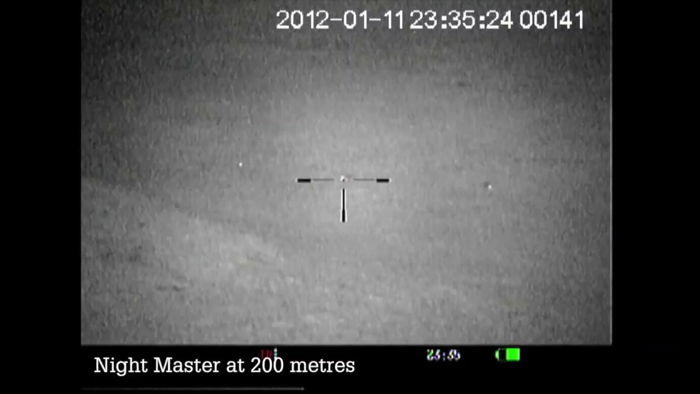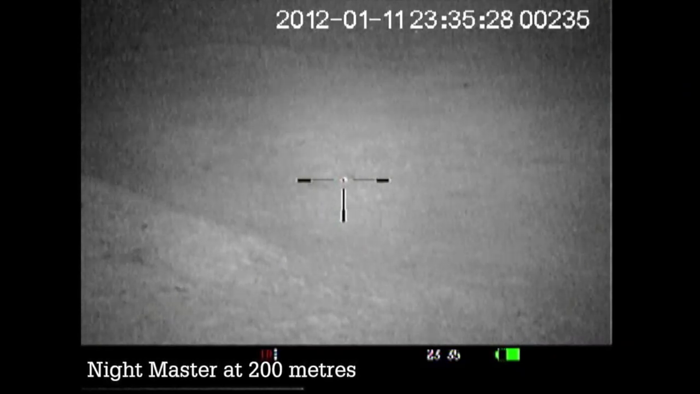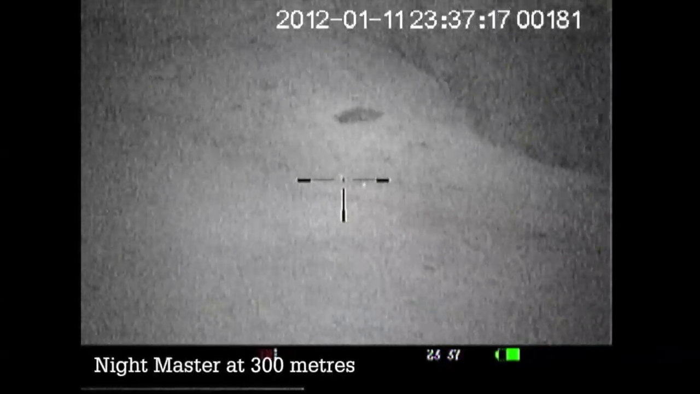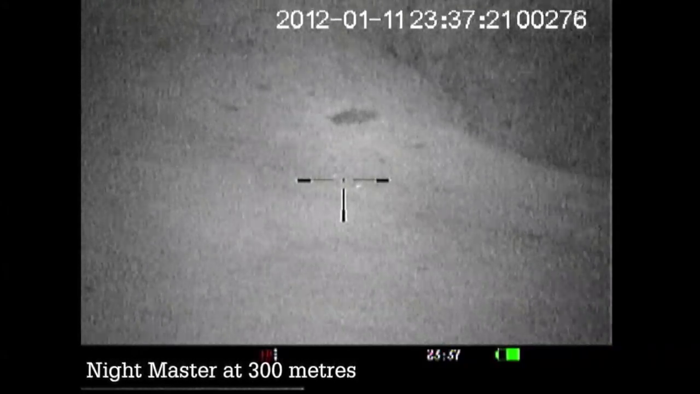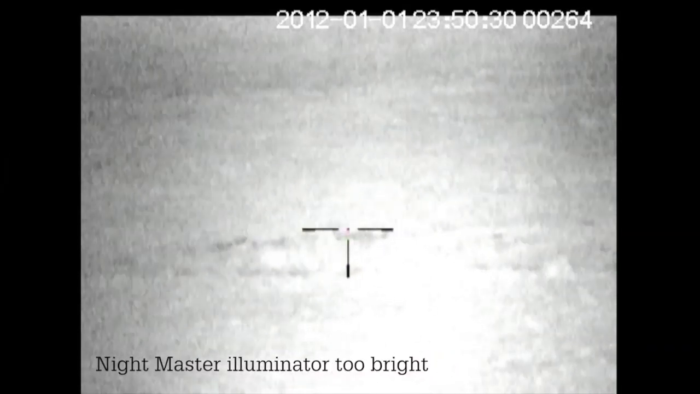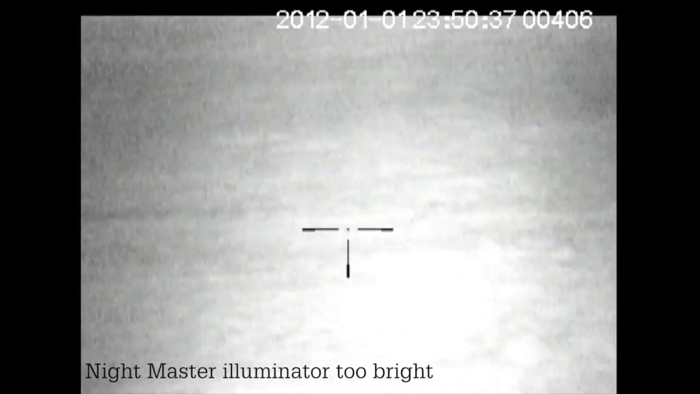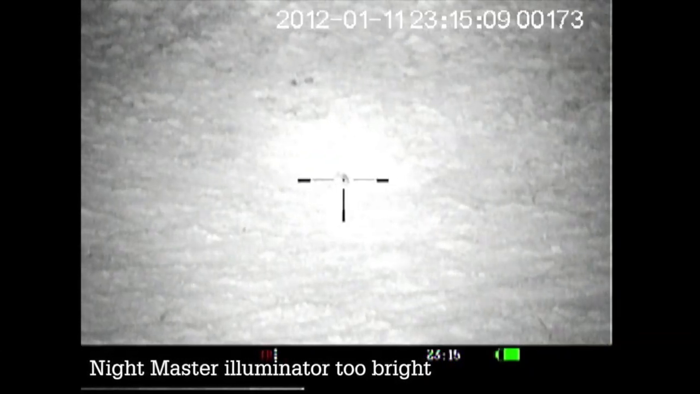But anyway, once you've selected the correct illumination, and we went with the Nightmaster because it just gave us that extended range and clearer quality of picture, the second thing to get correct is the brightness of your illumination. Now, what we discovered when we were out is that, especially with a unit like the Nightmaster, which has a very intense beam, you can actually have too much IR light, and the result of that is a very white picture that you don't get much definition in.